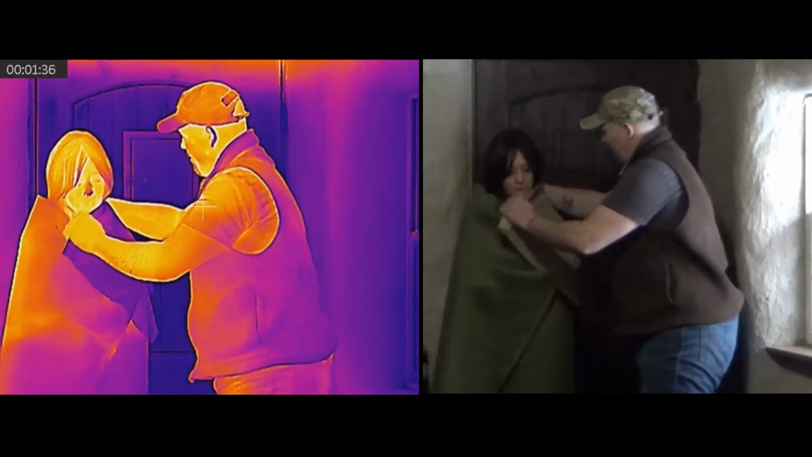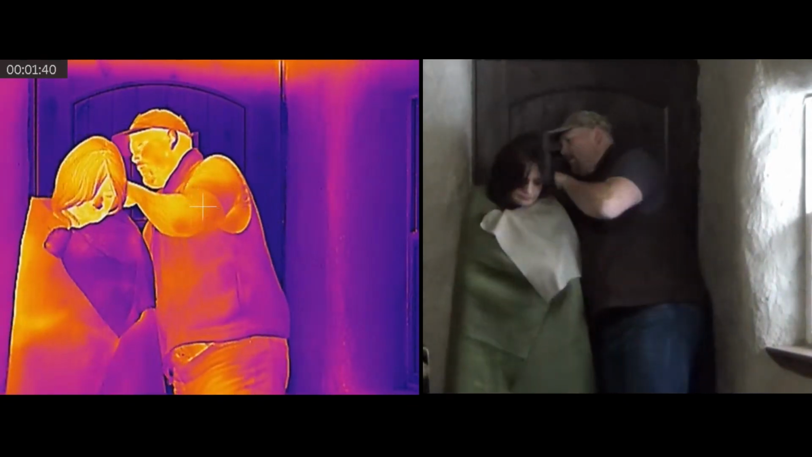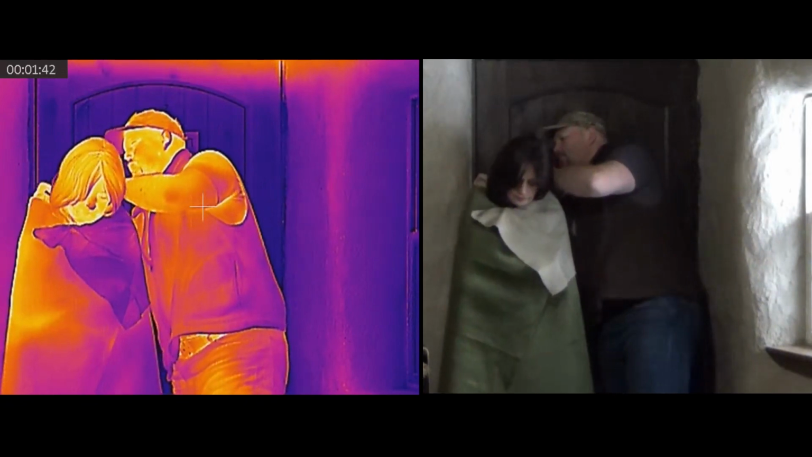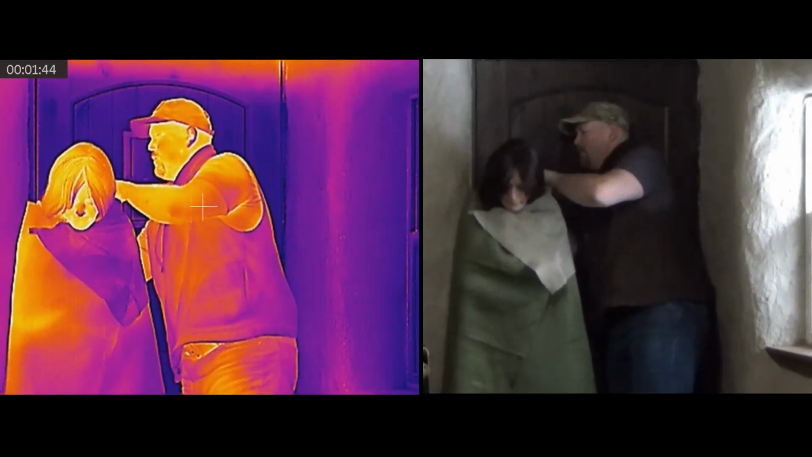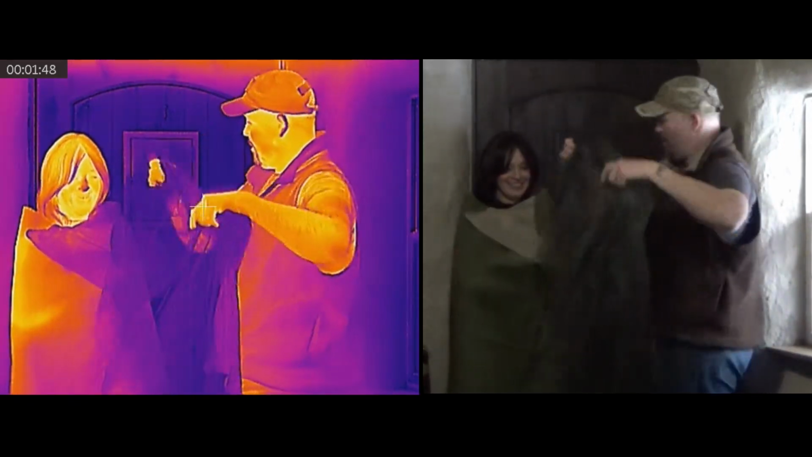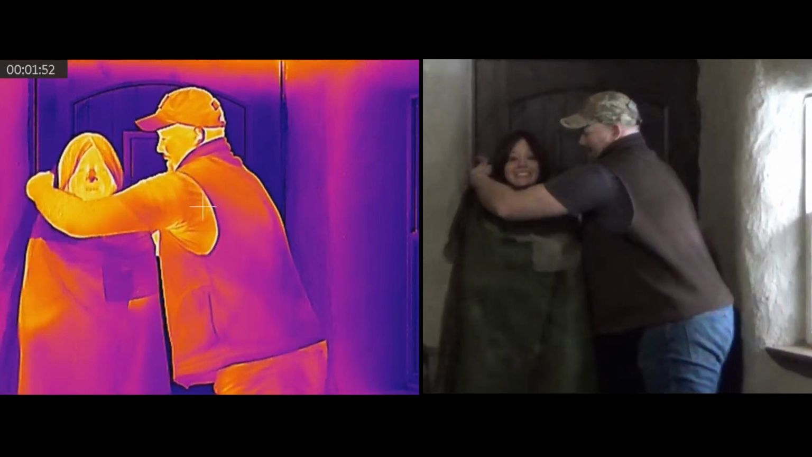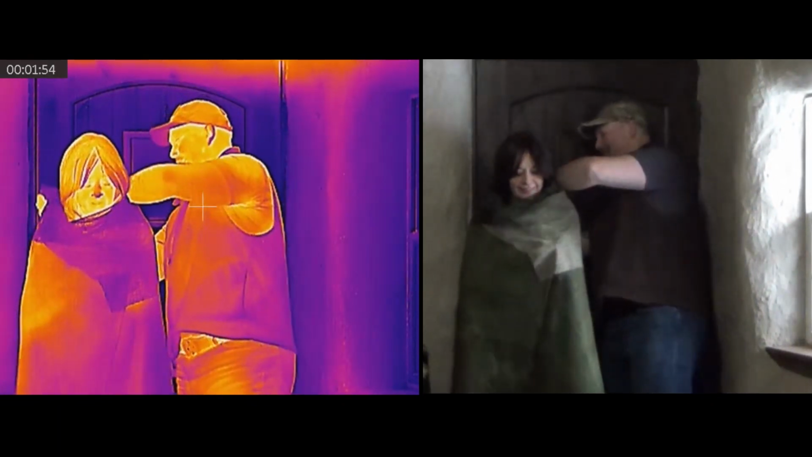I'm gonna layer that on one side. Tuck that in. Such a patient model.